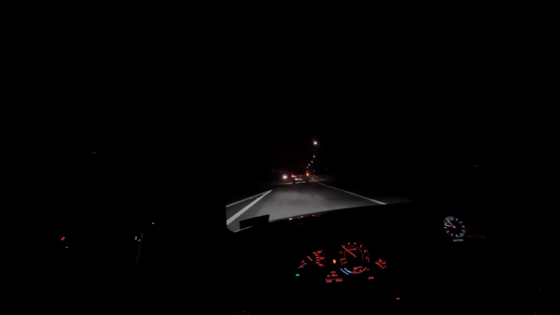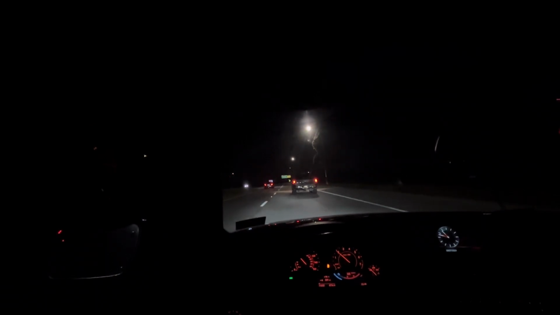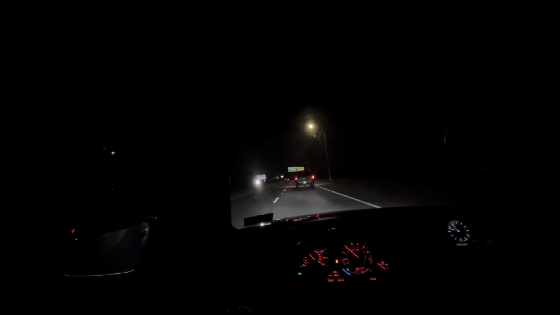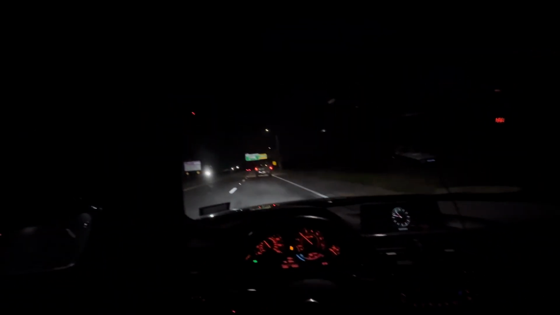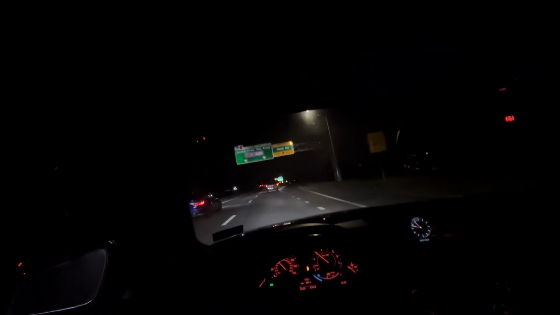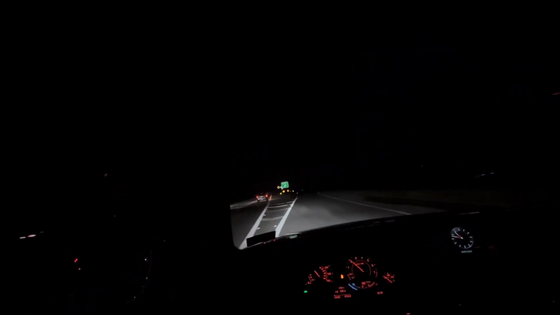Y'all see that coolant level, man. That's what you call good cooling system. Hey, if your car isn't cooling in sport mode well, you need to get an upgraded coolant system. I'm telling y'all, man. Upgraded coolant system, upgraded coils, upgraded spark plugs. Trust me, that engine will be staying fresh.